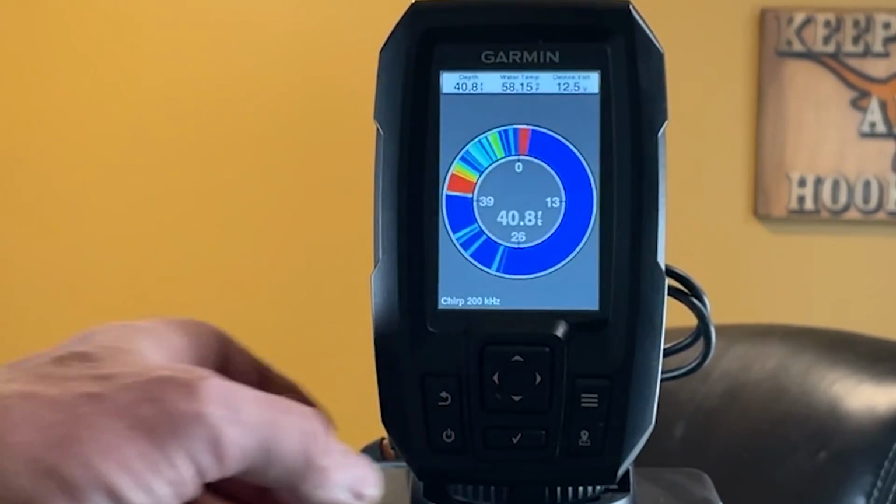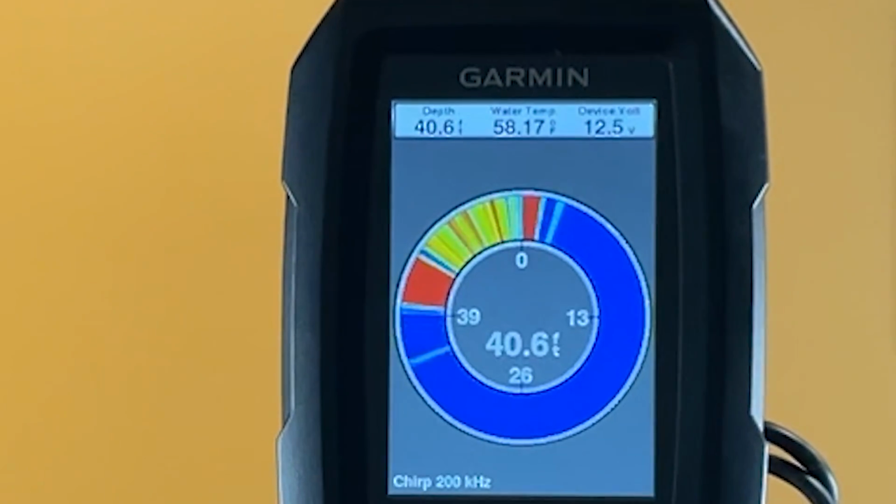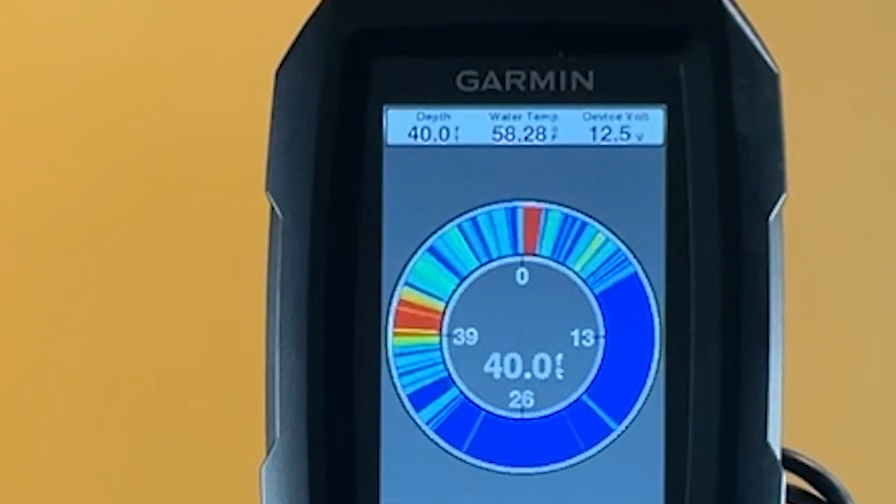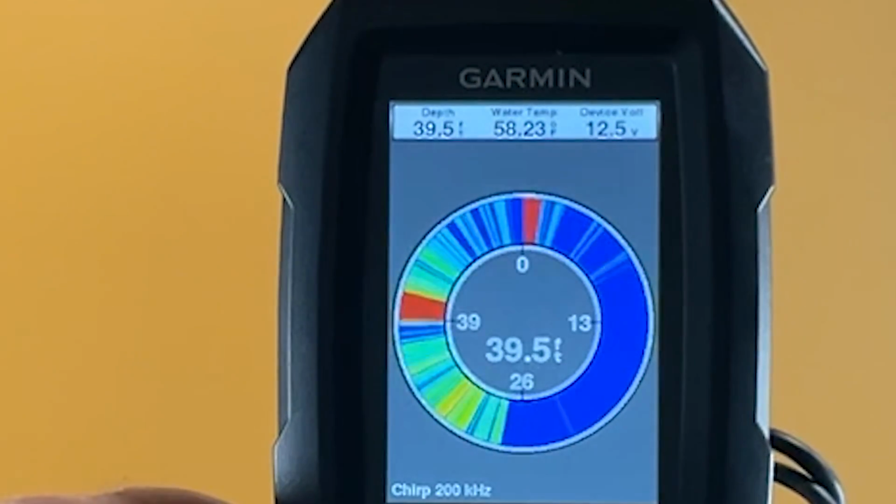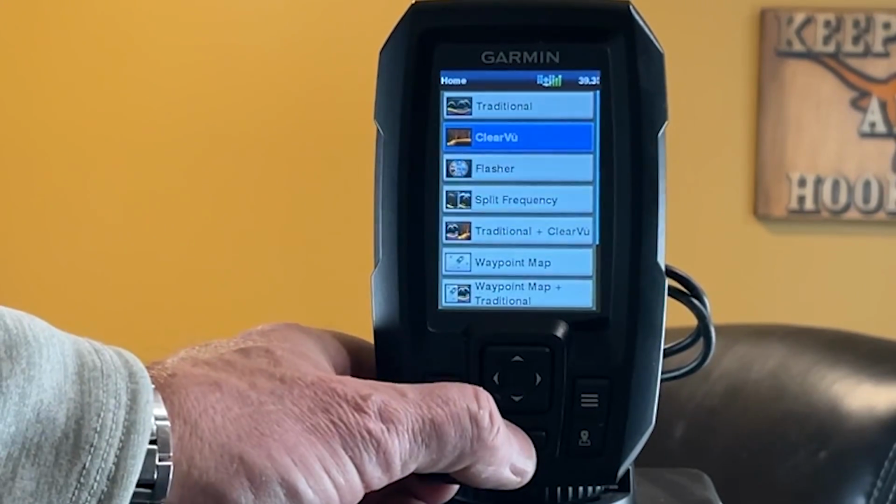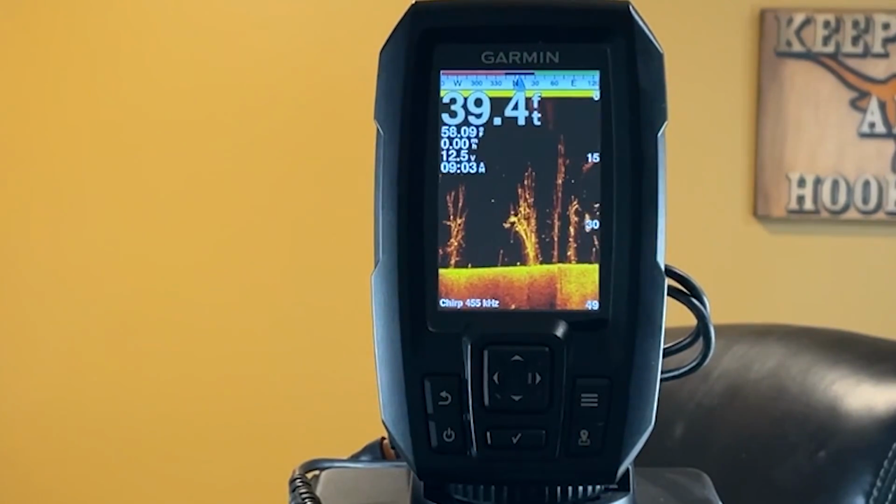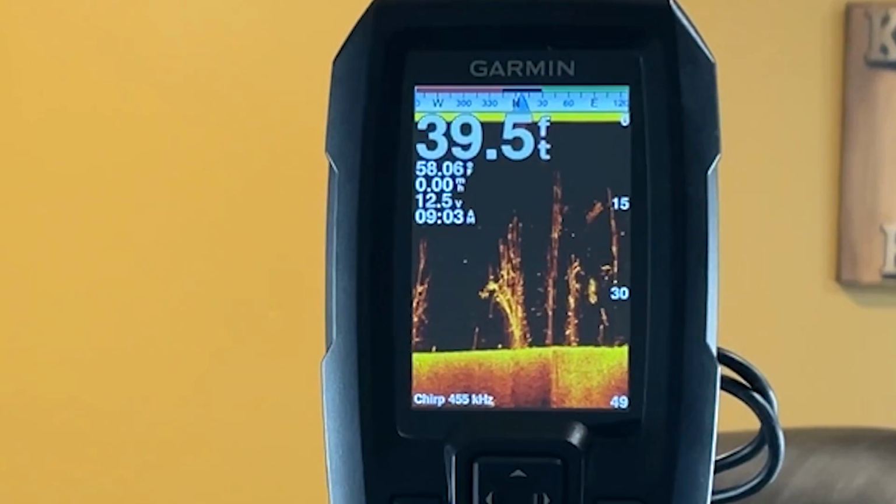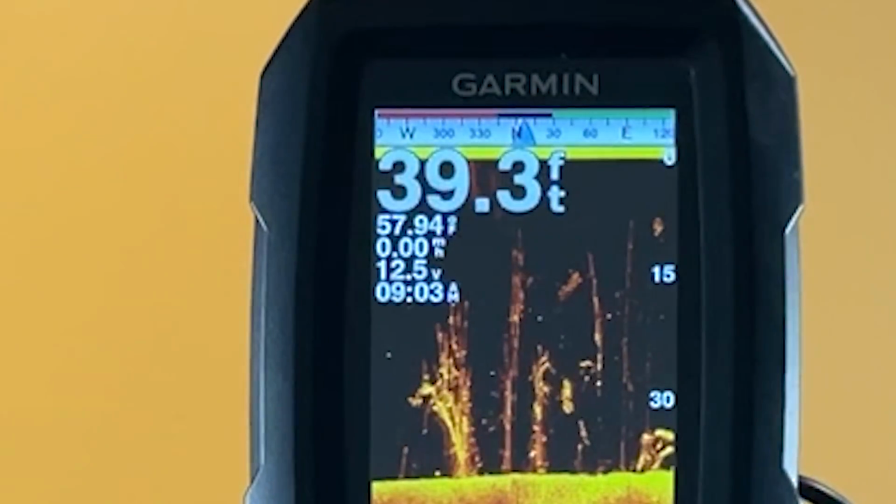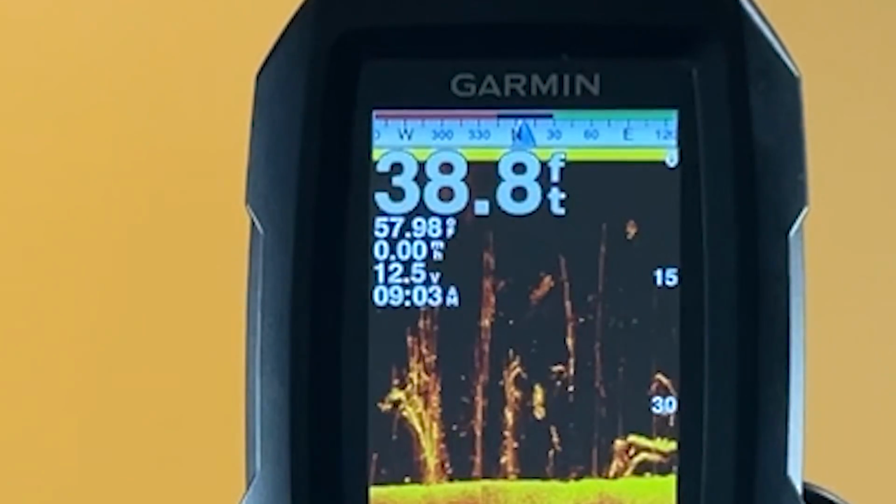Right, flasher. And that's really handy if you're ice fishing, if you're doing vertical jigging. Clear view. Now I got to admit, with the CV20 transducer, I've never seen anything that clear.